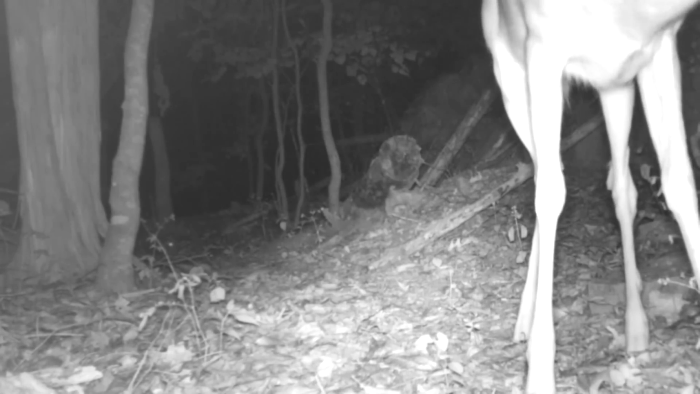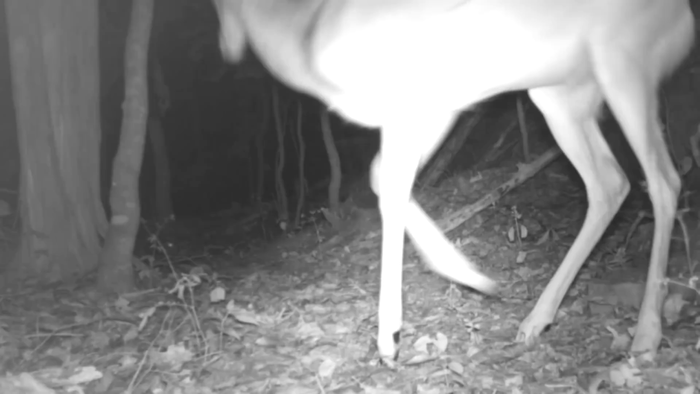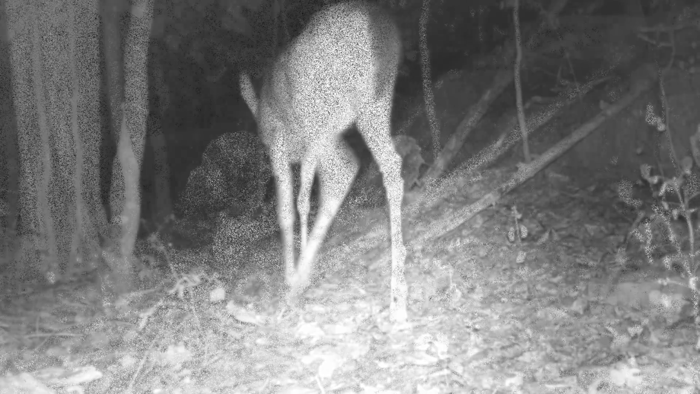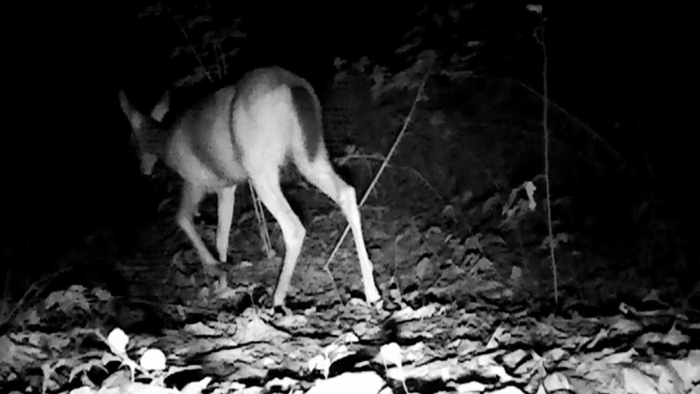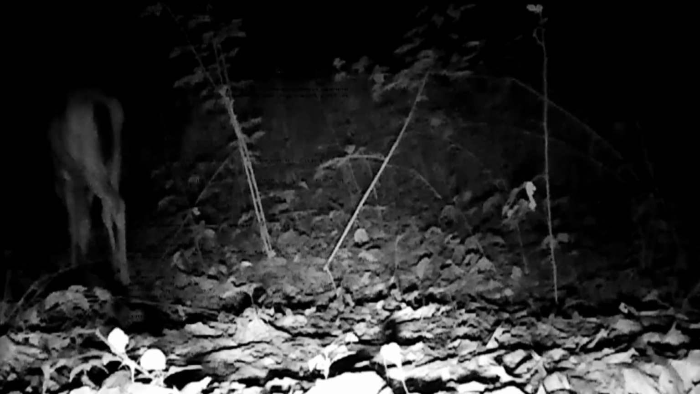And up on the ridge, the deer just browsing through. Coolest part of the night. And the little possums too, moving across the ridge. And at the pond, I know they're there. Look here. You just can't see them. They're foraging. But on the other camera, there's a deer going down to the weed patch, the pond.